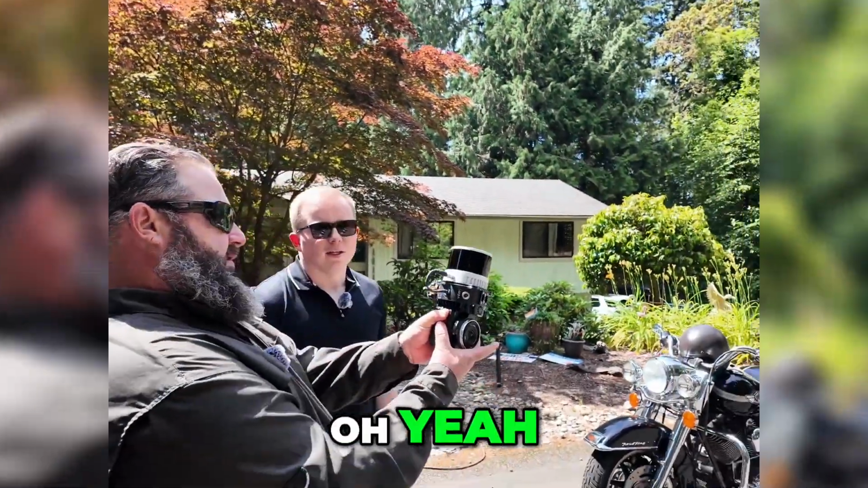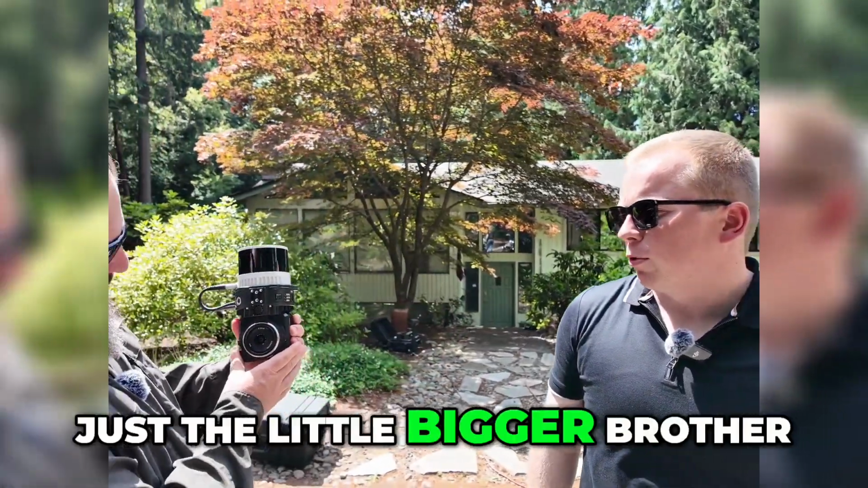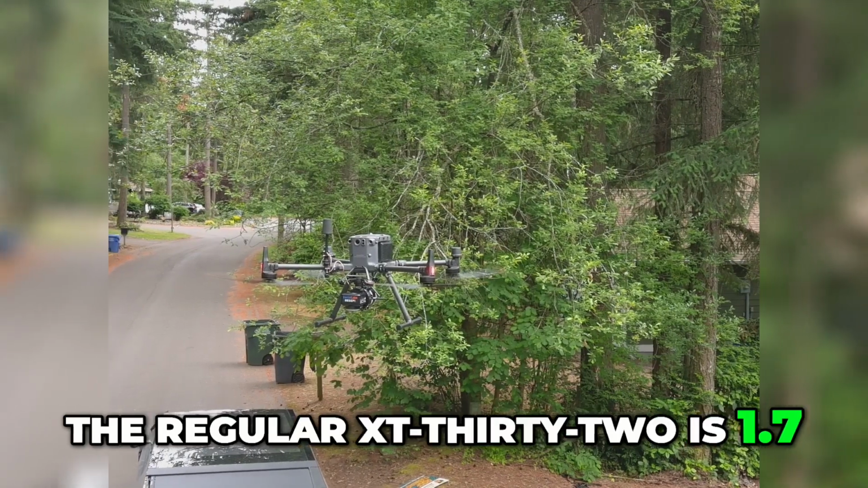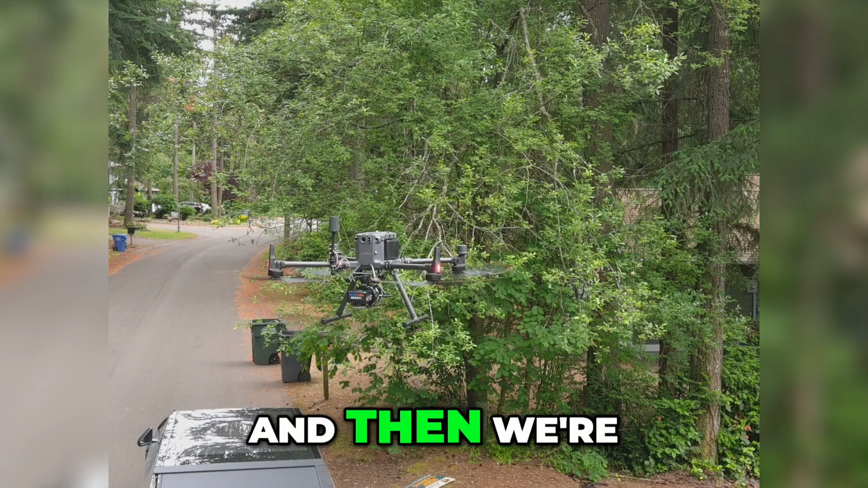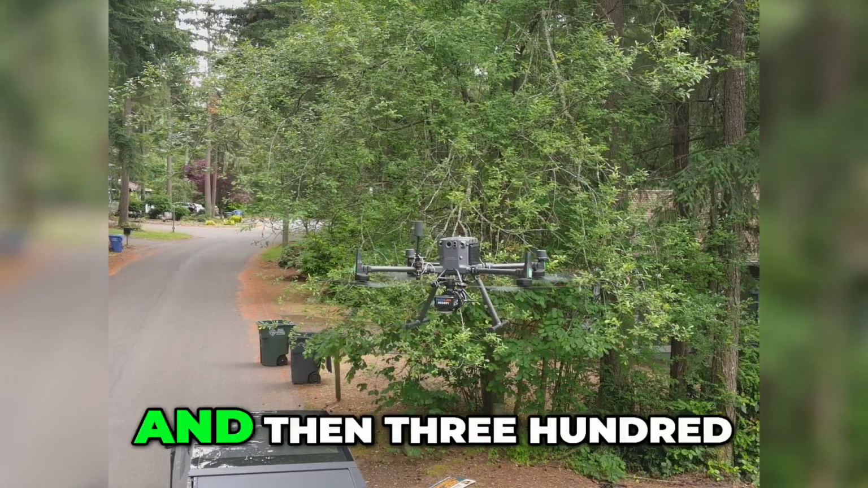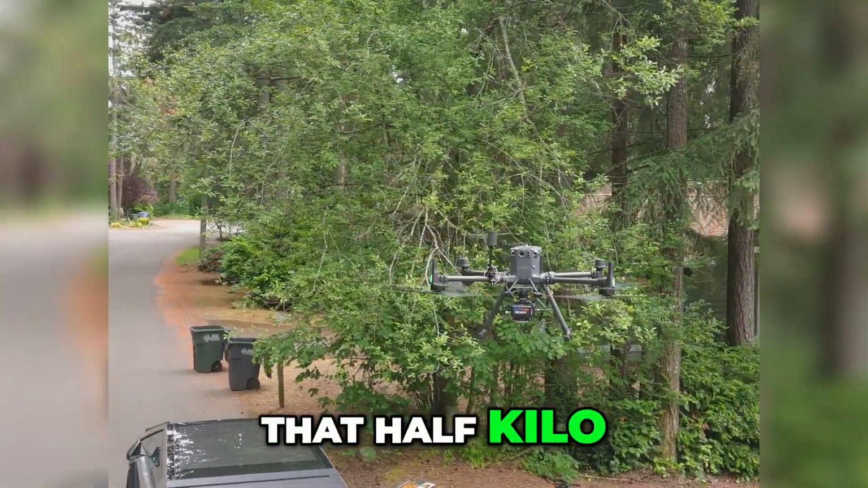Oh yeah. So tell me about it. This is the XT32. So same exact family, just a little bigger brother. So it goes from this, total payload is 1.2 kilograms. The regular XT32 is 1.7. So you save half a kilo. And then we're still 32 channels, but on here we're upgrading to a third return, and then 300 meters of range instead of 120. So what does that half kilo do for me?